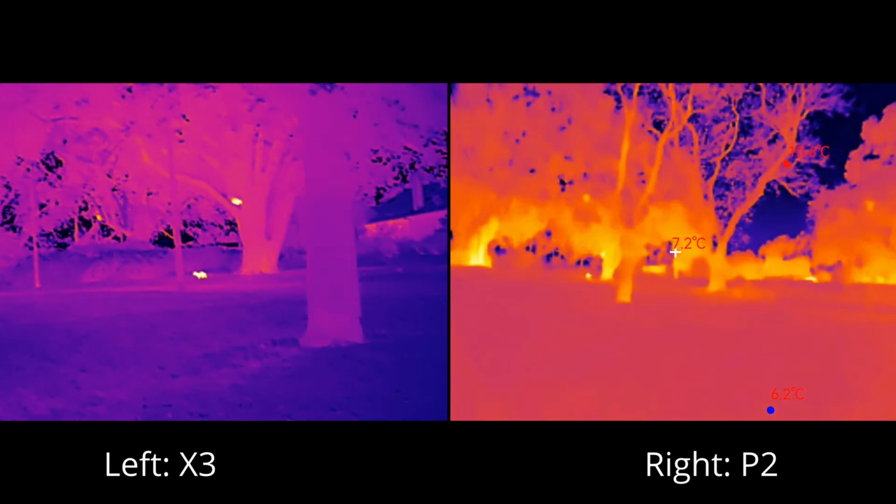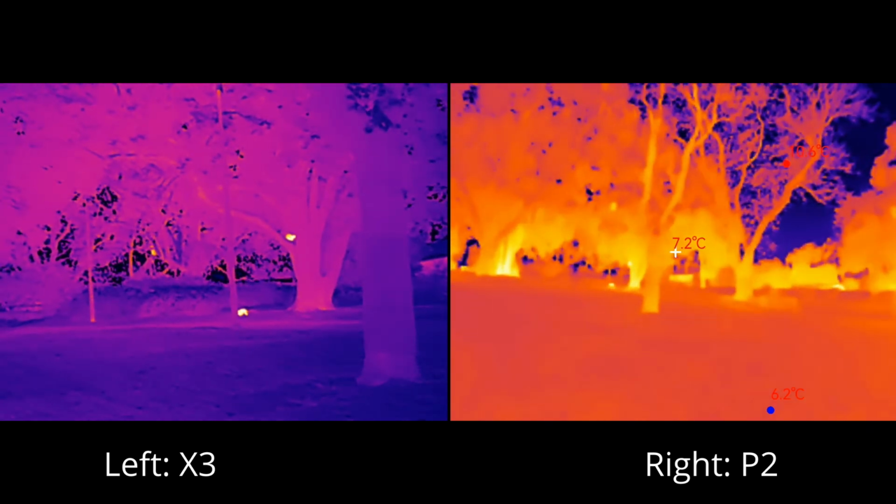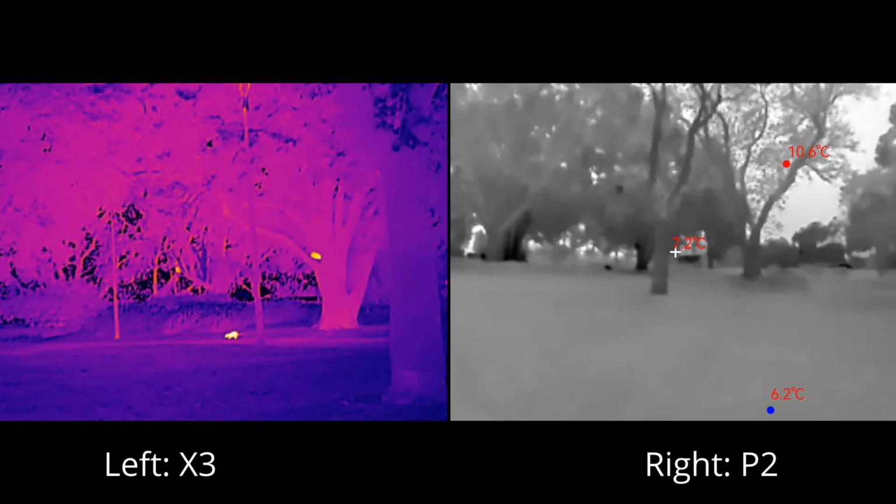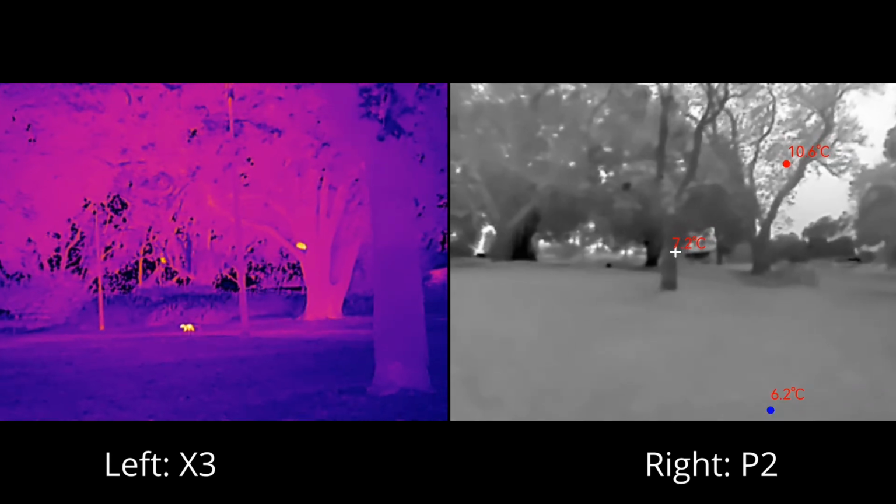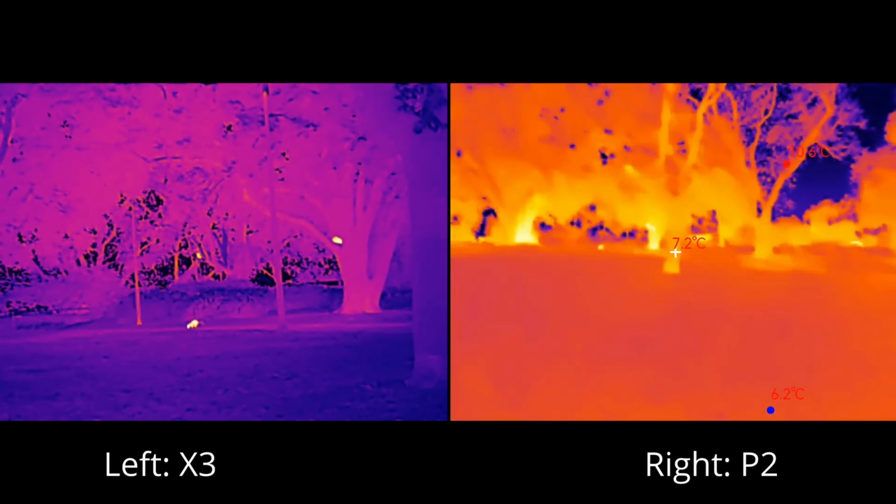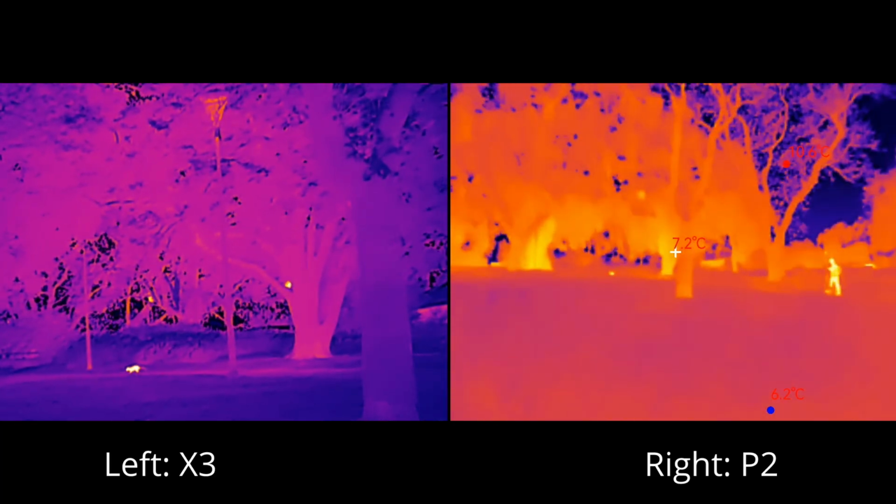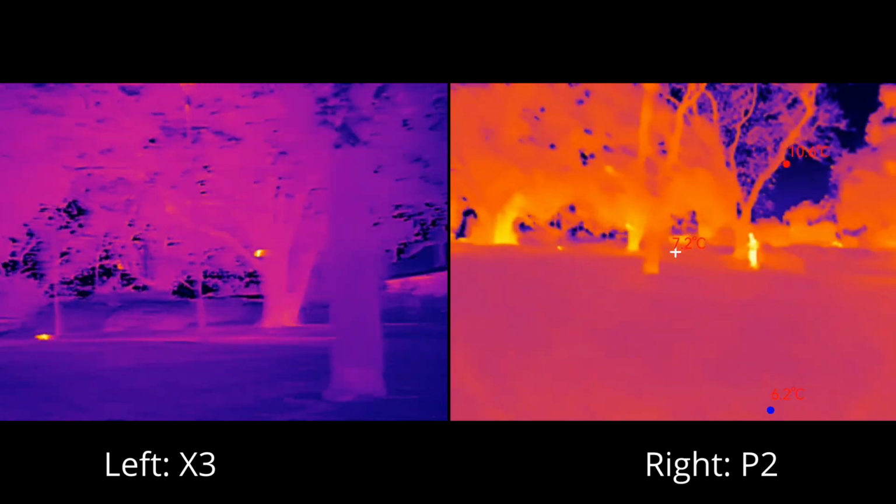If I change the color palette, it's probably going to be easier to see. So if I change it to black hot there, yeah, that's a lot easier to see. But I kind of just want to do a one-for-one comparison.